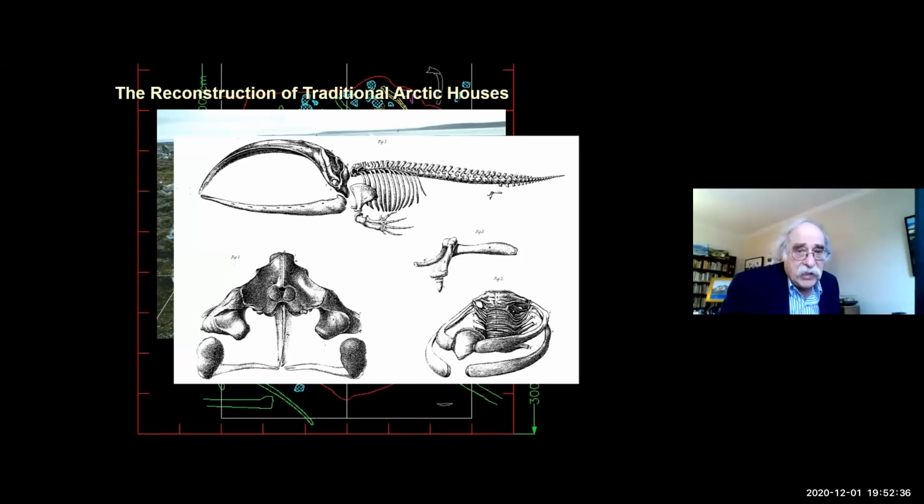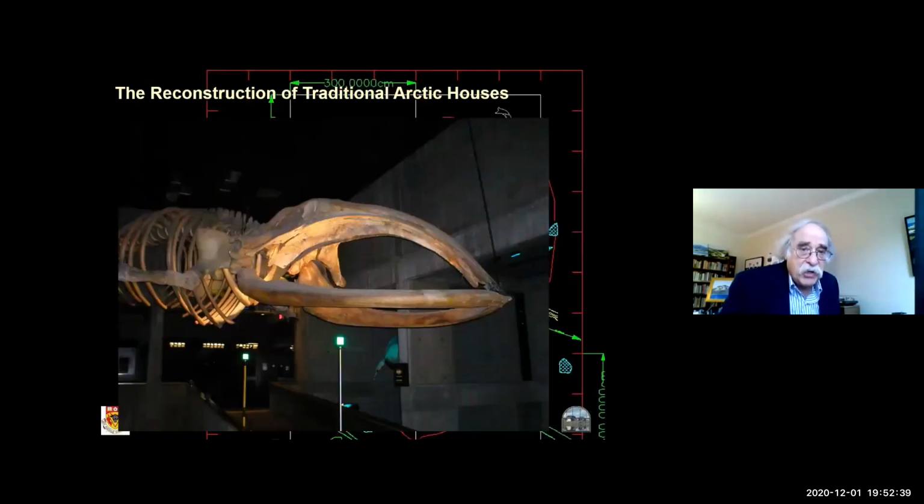So we laser scanned a whale skeleton that's in the Boston Aquarium.